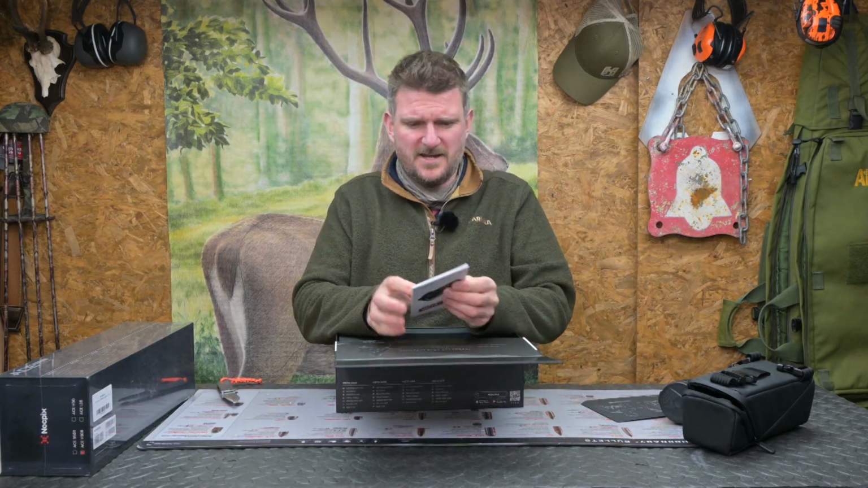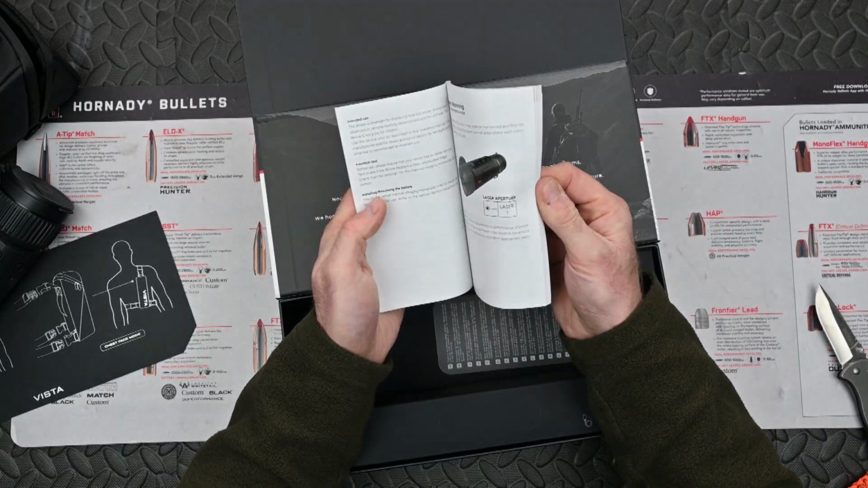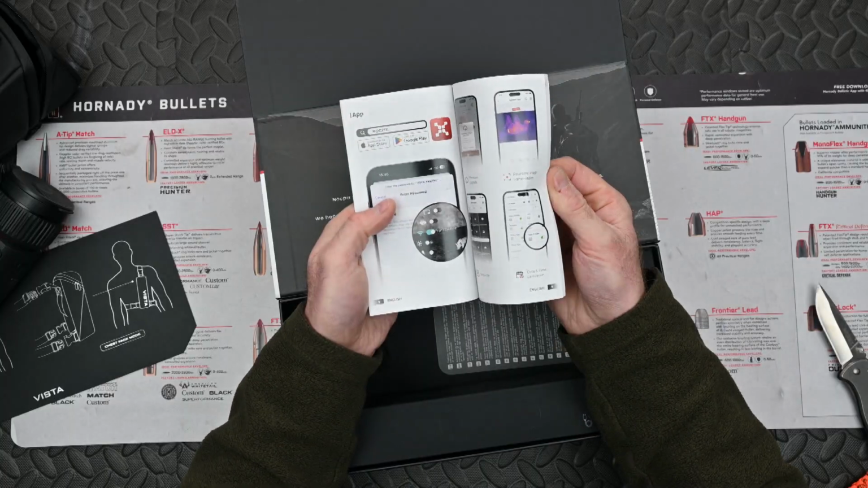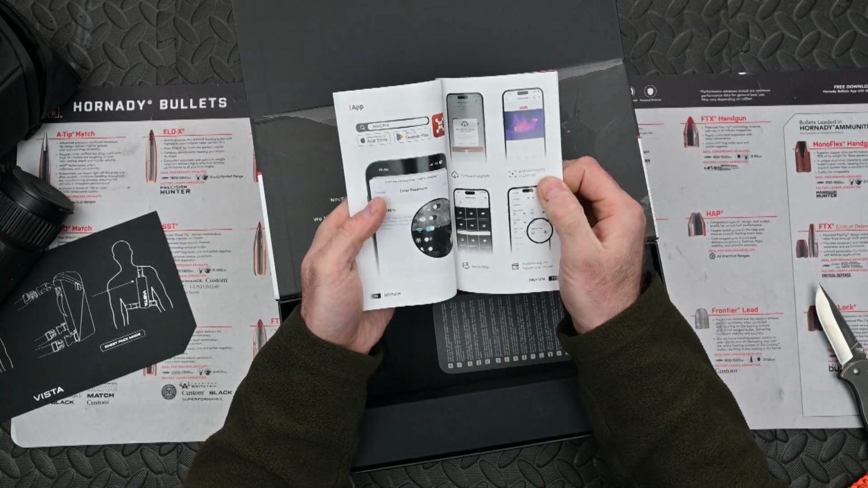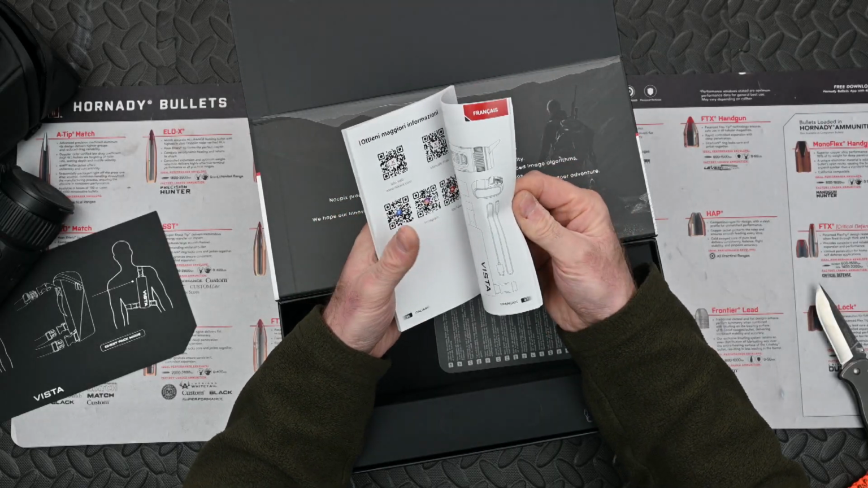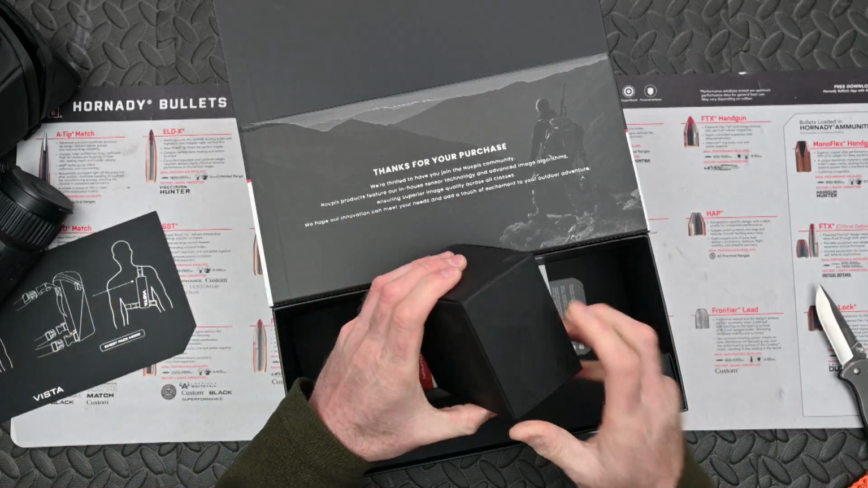We've got a nice instruction manual. I do like an instruction manual, not just a reference that says go to an app, go to a website. I find those quite frustrating. There's plenty in there. Google Play, App Store if you do need an app. I presume there'll be Wi-Fi connectivity, all those kind of things. Again, that's all for the full review.